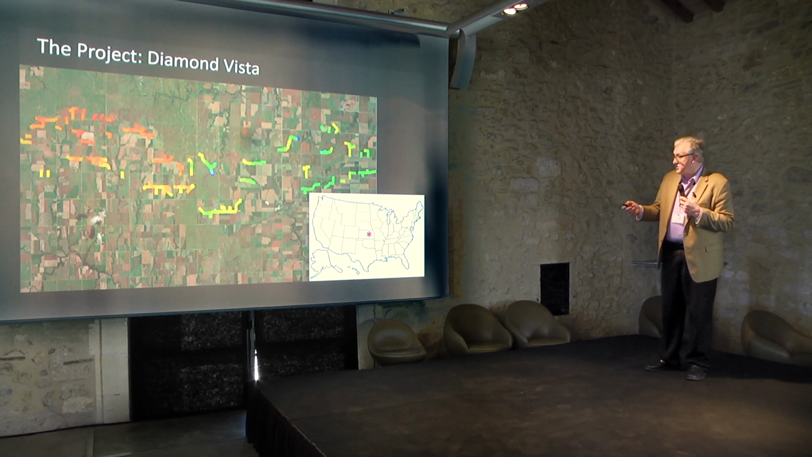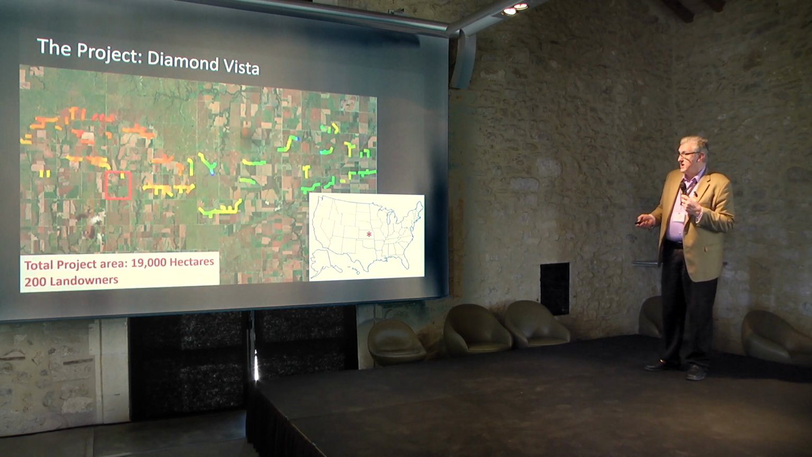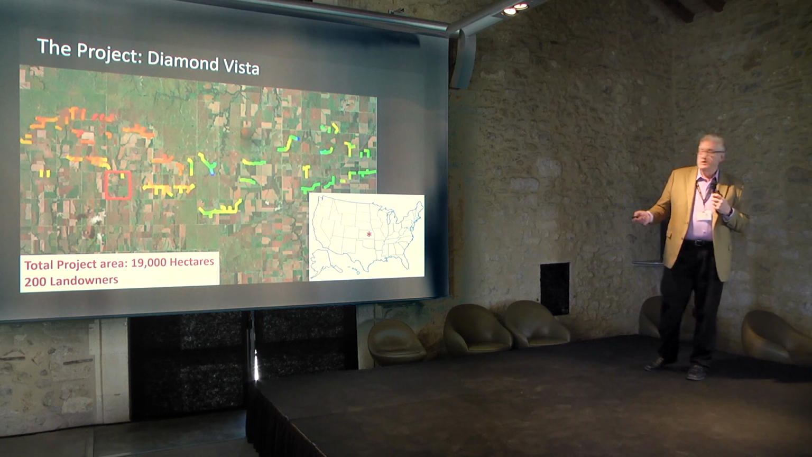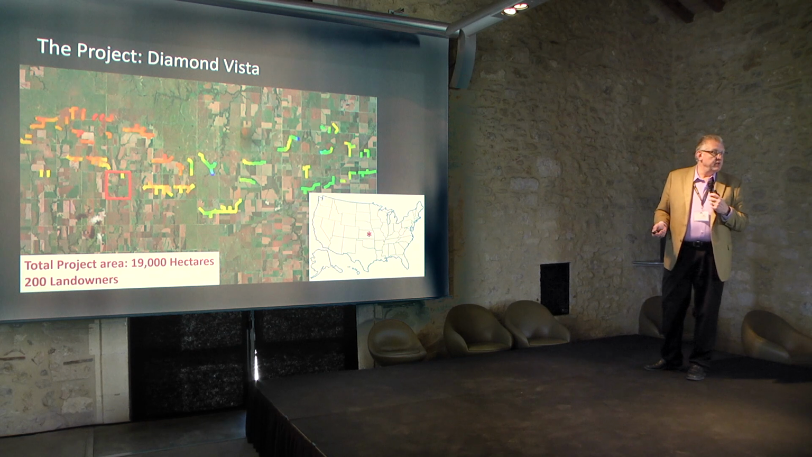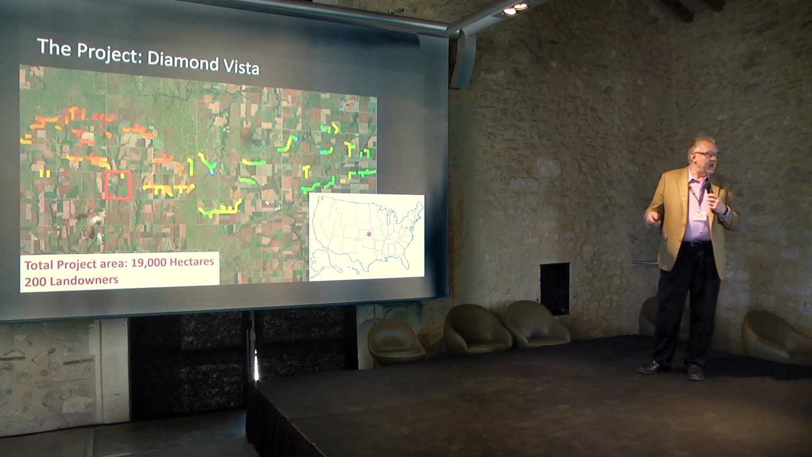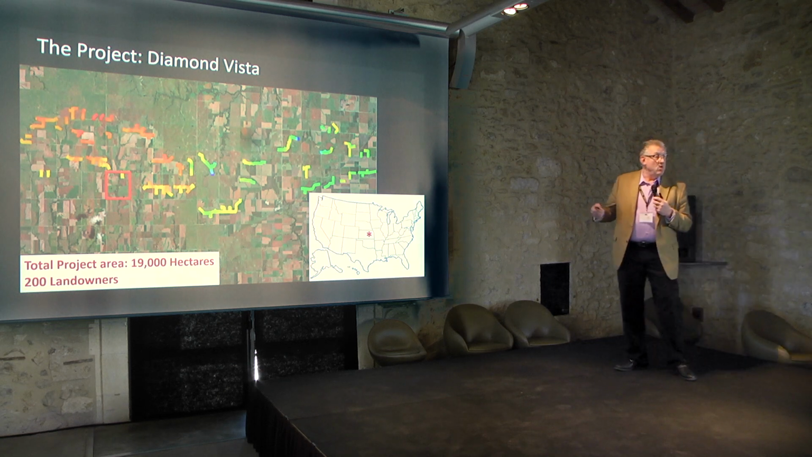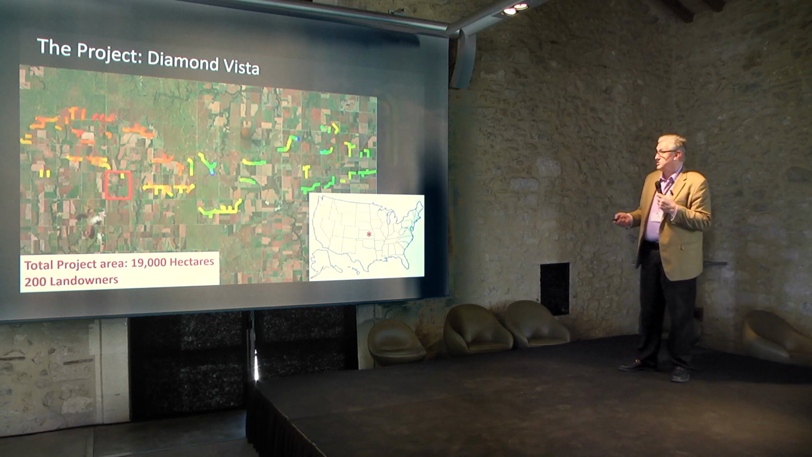To give you an idea, this is an overview of part of the project area. And just to give you an idea of scale, that square there is equal to 65 hectares. Okay, so that there is 65 hectares. The project area itself was 19,000 hectares, and over 200 landowners that they needed to work with to get access to the properties. Okay, so a pretty significant effort on their part to actually go out and acquire access to the properties and sign the contracts with this particular customer.